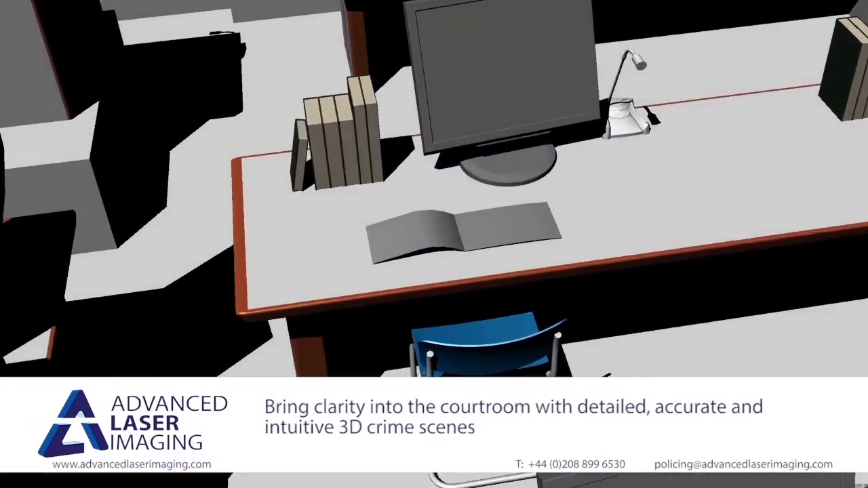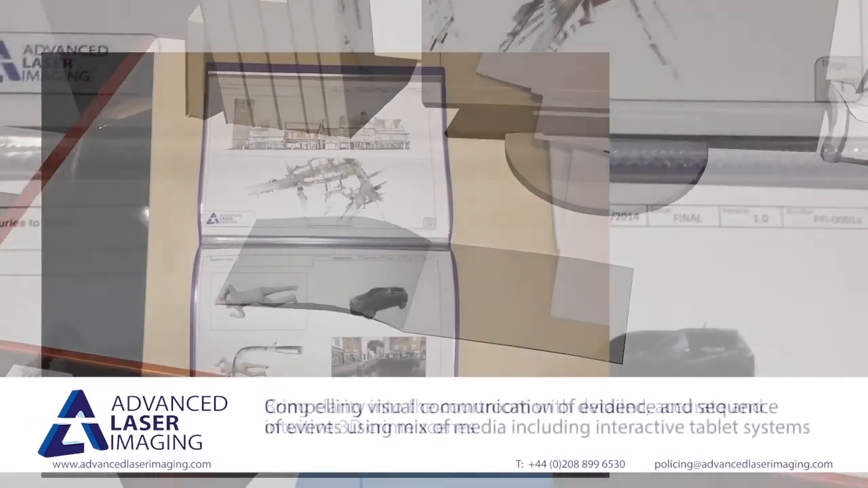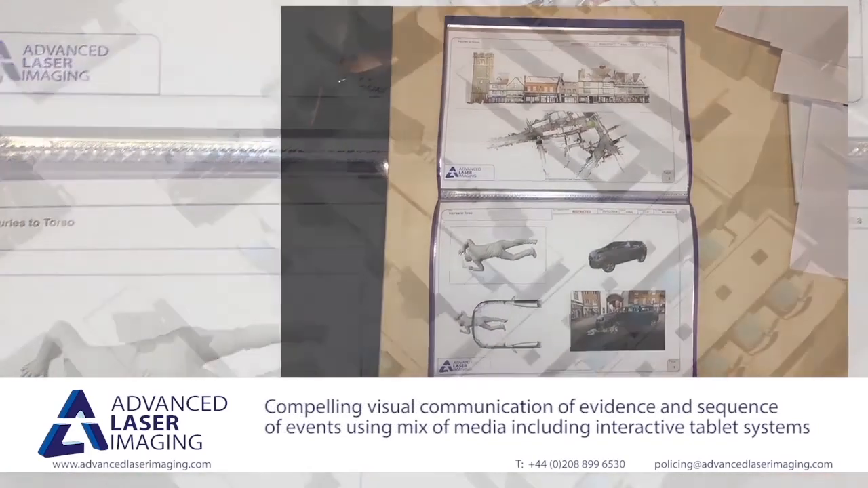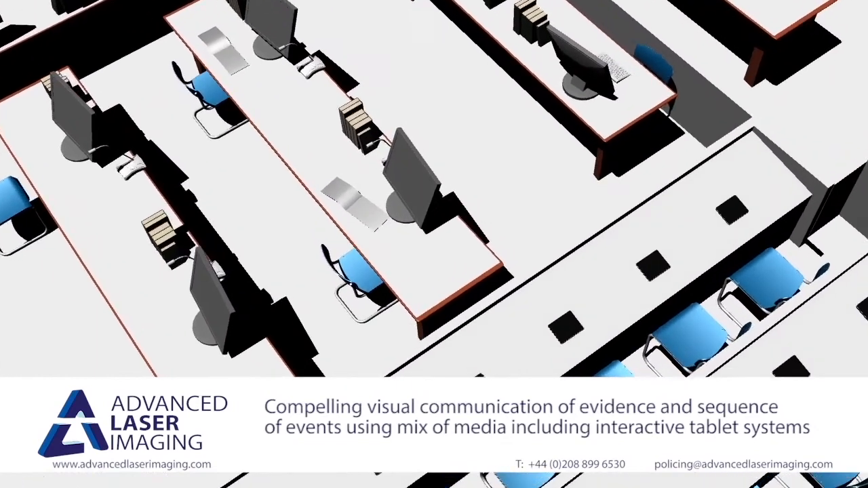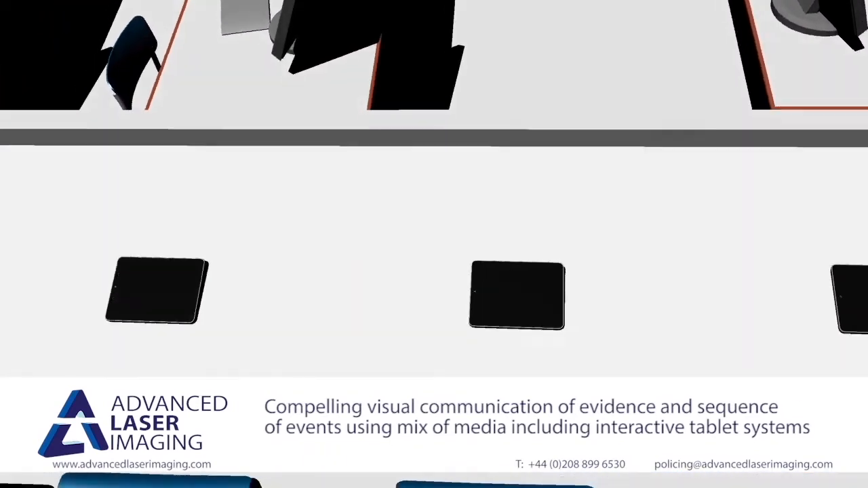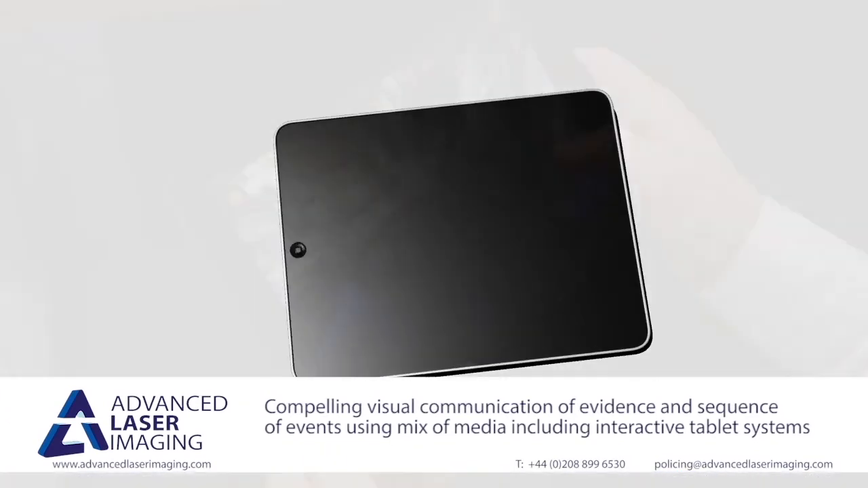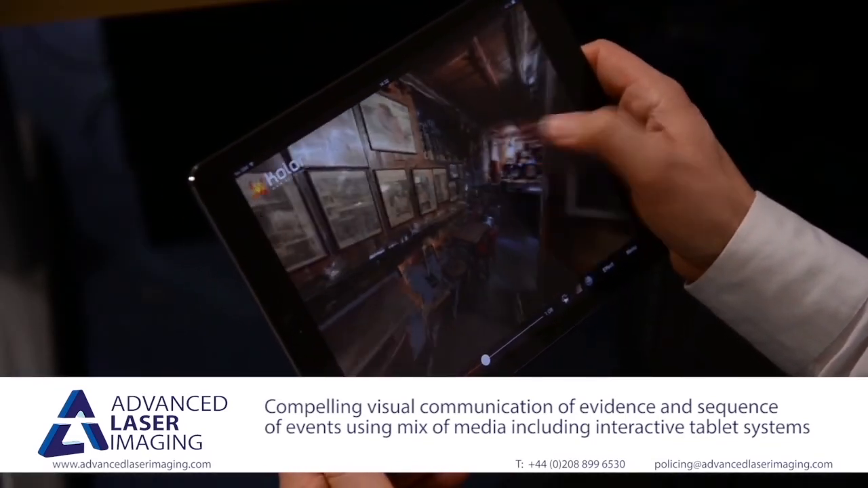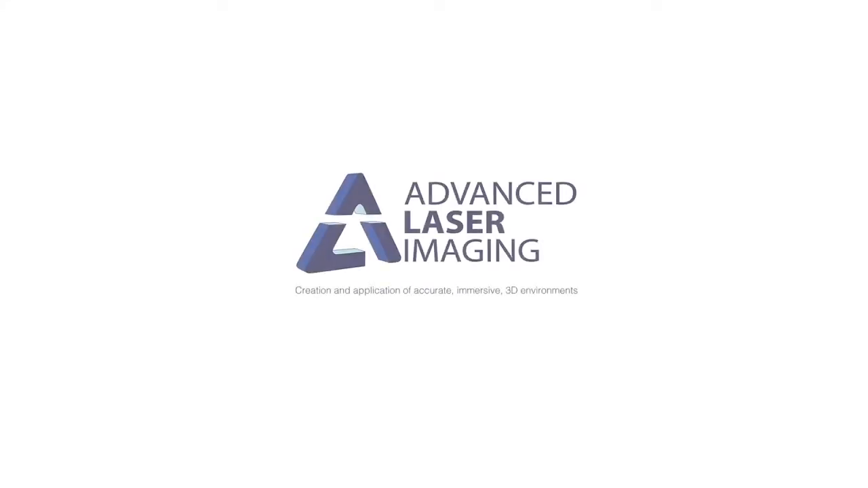Our evidence can also be incorporated into more traditional formats, such as printed jury booklets or handouts. And with the increasing digitization of courtrooms, we can even provide 360-degree animations that can be explored on tablet devices or other available technologies. So if you are looking to present your evidence in court, contact us.